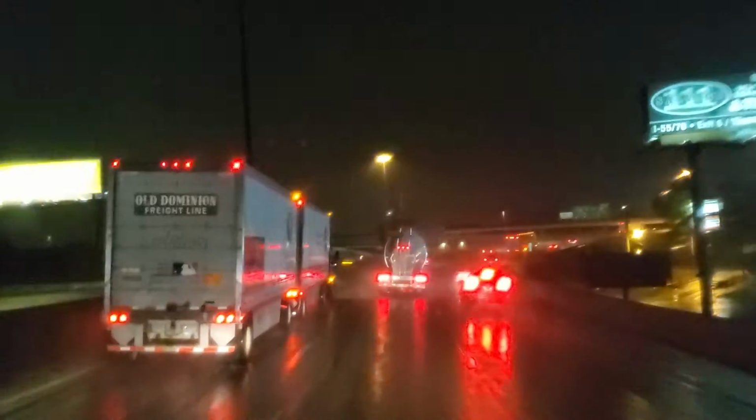He's going so freaking slow that it's just jamming everything up. And I can't seem to get around because every car and truck behind me keeps jumping in on that left lane. Wow. Yep, I'm stuck over here for another minute, I think.